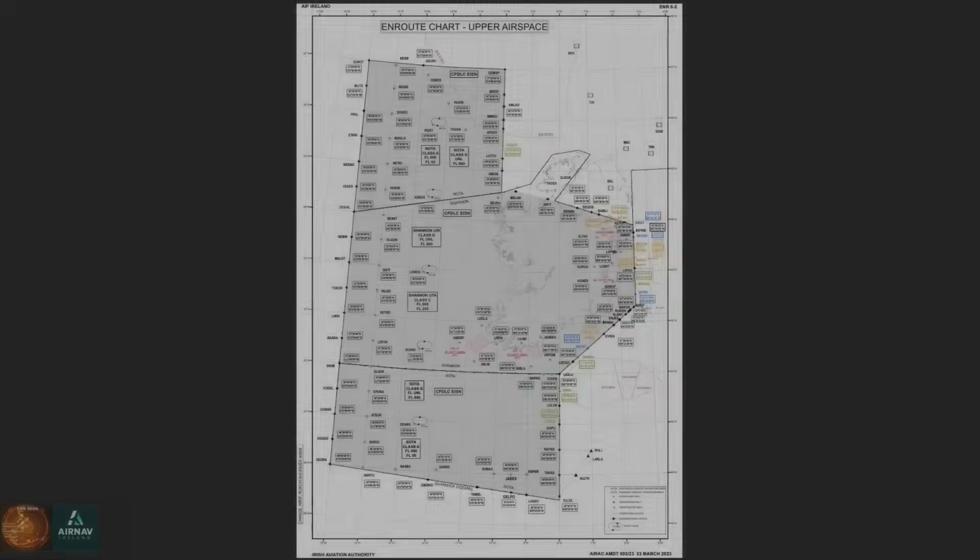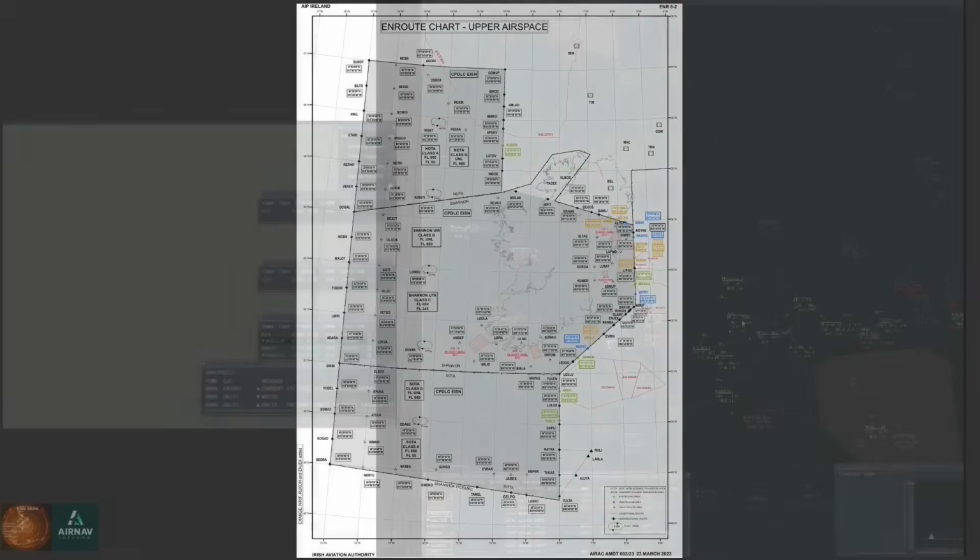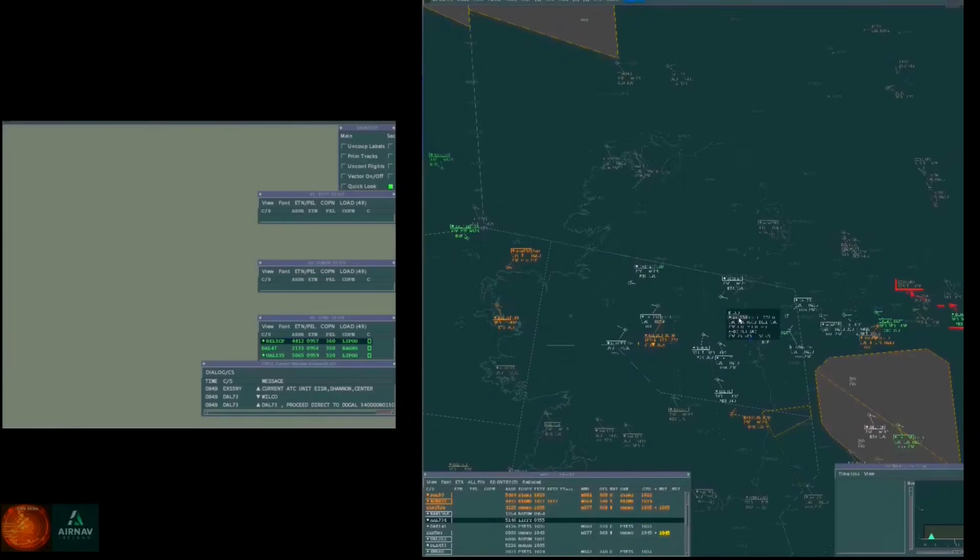In this video, we'll concentrate on Shannon High Level, which operates above flight level 245 in the original FIR and operates down to flight level 55 in the SOTA and NOTA areas, which were acquired in 1990 and 2004 respectively. Our work screens are 2K by 2K.